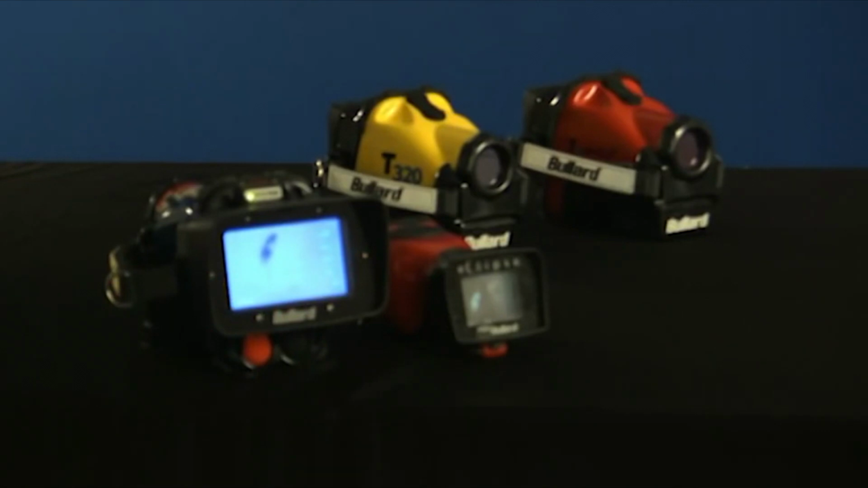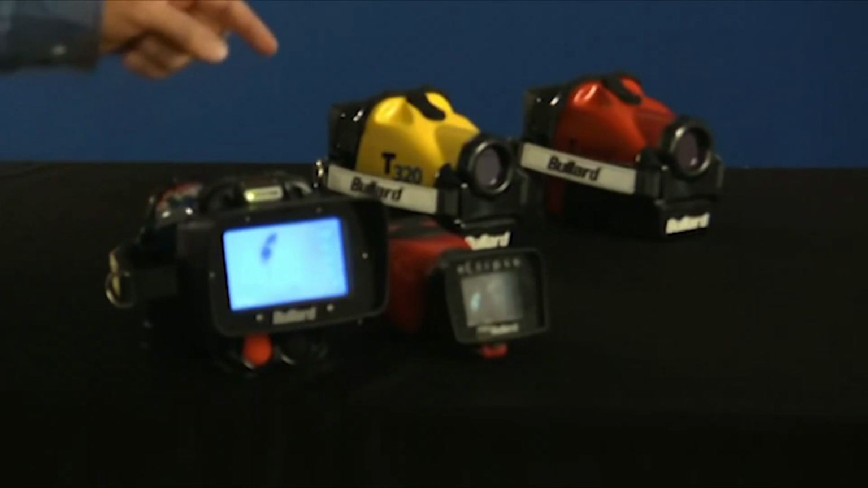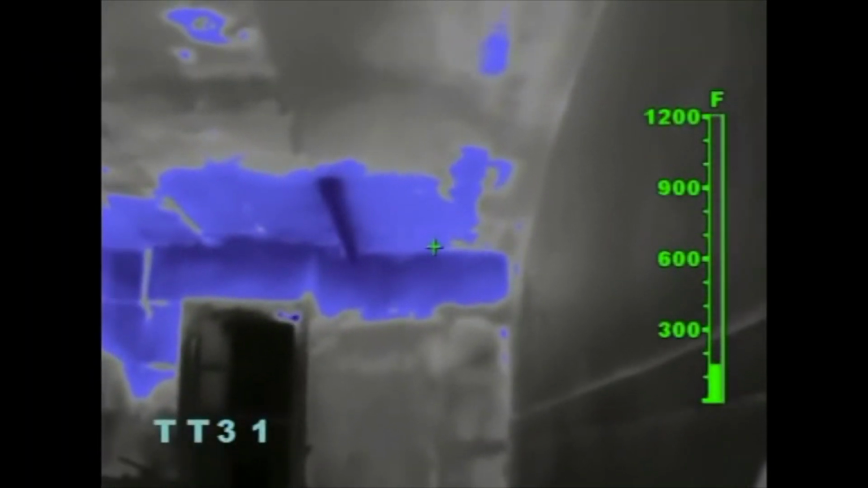To lessen the amount of blue in the scene, press or hold the up button if using a T4 Max, T320 TT, or T3 Max TT thermal imager, or the right side of the cover, the right side TT button, if you are using an Eclipse thermal imager.